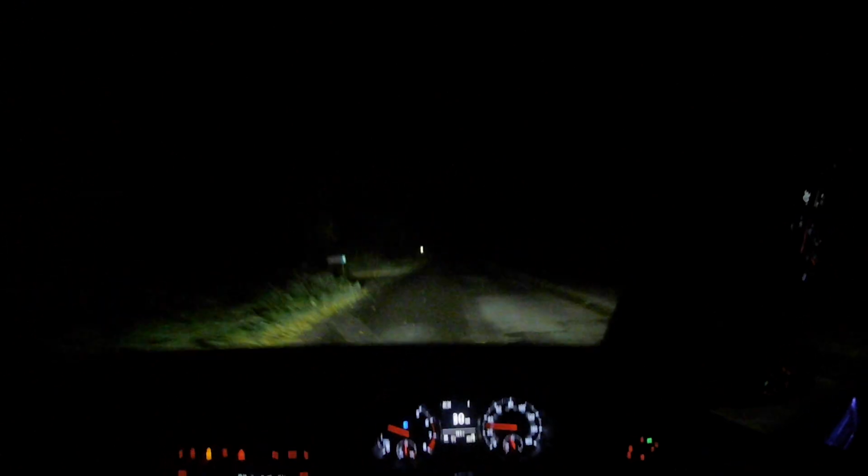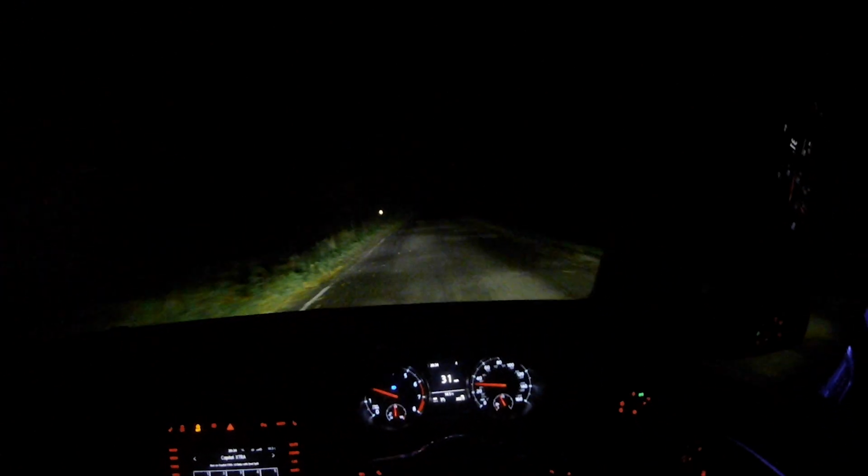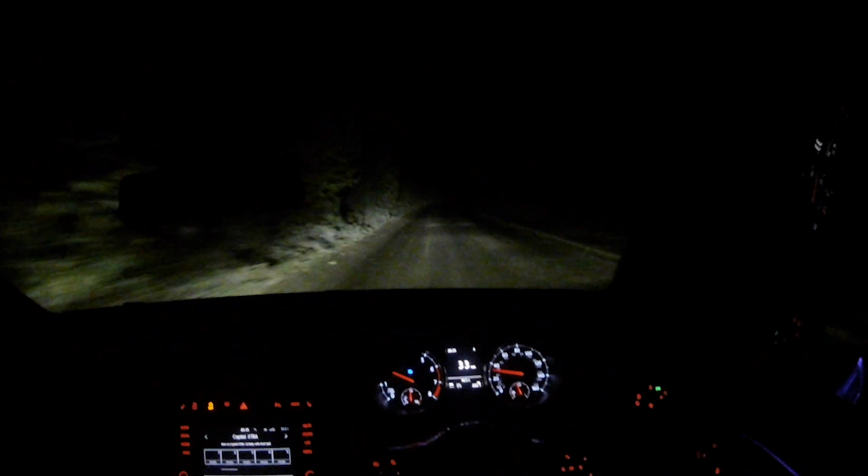Yeah, it's got done quite a lot to it, to be fair. I am looking to do chameleon tint very soon. We've got pops and bangs in normal mode and bigger pops and bangs in sport mode. But yeah, we've got ambient lighting down there that I installed myself.